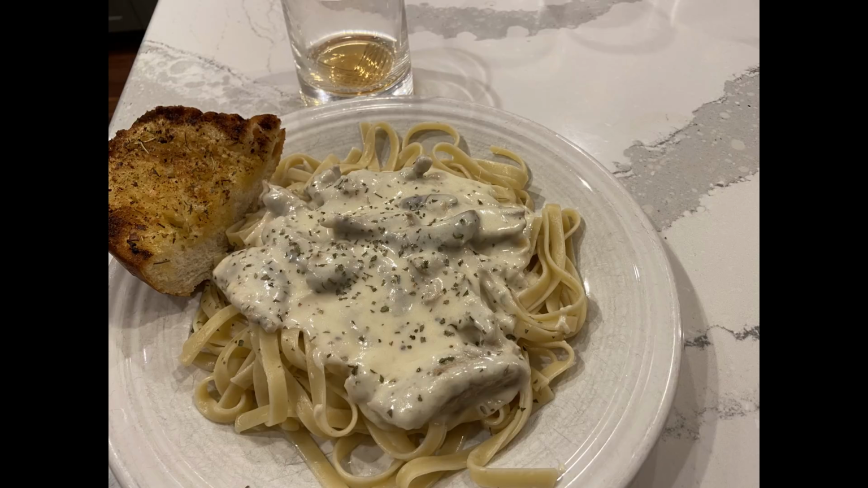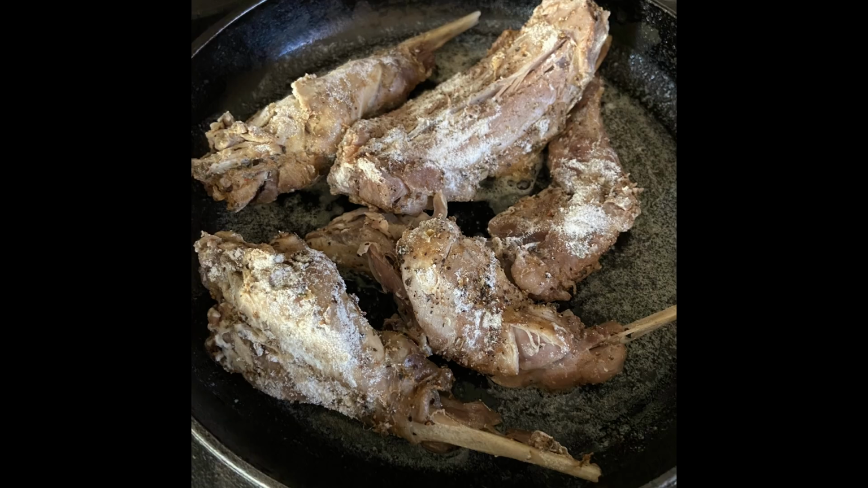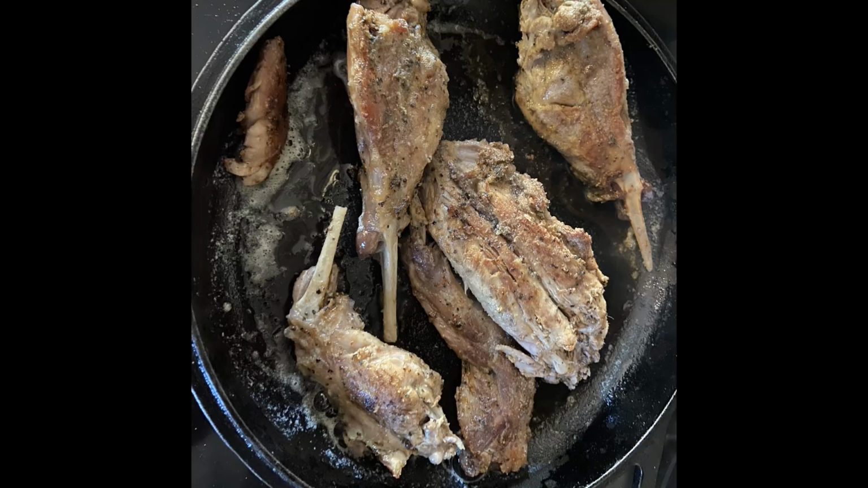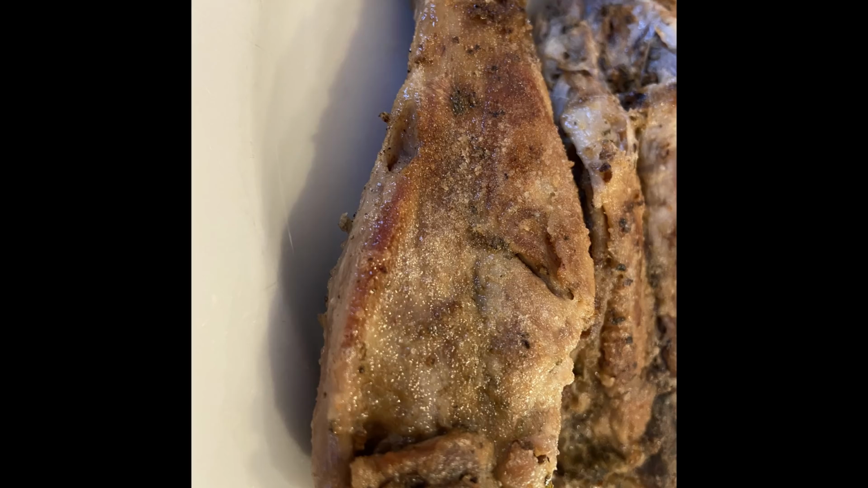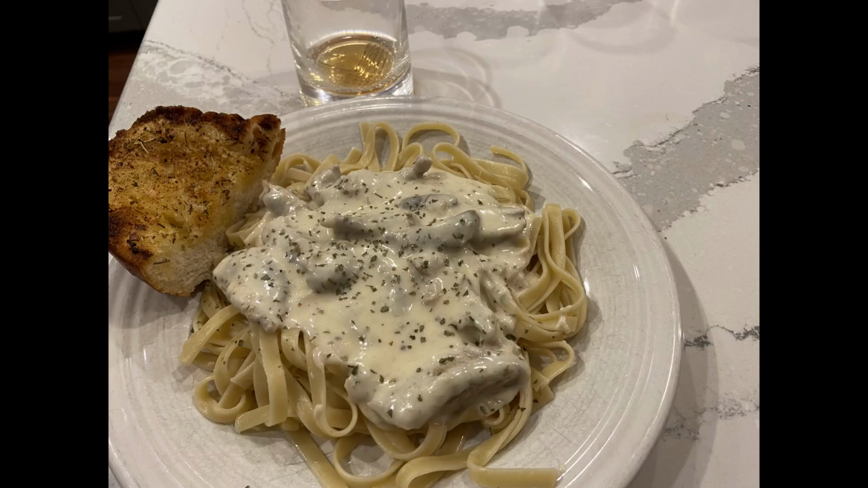One of my favorite ways to enjoy wild rabbit is over pasta. I brined it for about 6 hours with a simple salt solution and a little bit of seasoning. Then I put it in the pressure cooker for 20 minutes just to tenderize it, but not make it fall apart. Because then later, I would coat it in flour, do a quick fry in a cast iron, put a little golden brown on it that we all love, let it cool down, peel the bits apart, not in shreds, but in chunks so that it goes well in the white sauce, lay it over, and of course, you gotta remember a fine adult beverage if you're of age.